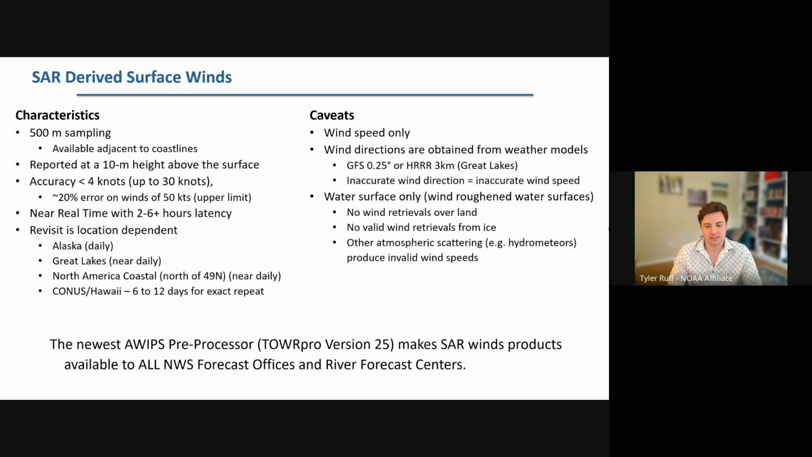So some characteristics of our wind products. We produce these at 500-meter sampling, which is just a little bit degraded from the native resolution. But it does mean that they are available adjacent right up to the coastlines, which is unique with the SARs. We report the wind values at 10-meter height above the surface, which is standard. We just use a scaling law. We have accuracy of less than 4 knots up to about 30-knot wind, and a 20% error on winds of 50 knots, which is about the upper limit of our standard winds product, as I mentioned.